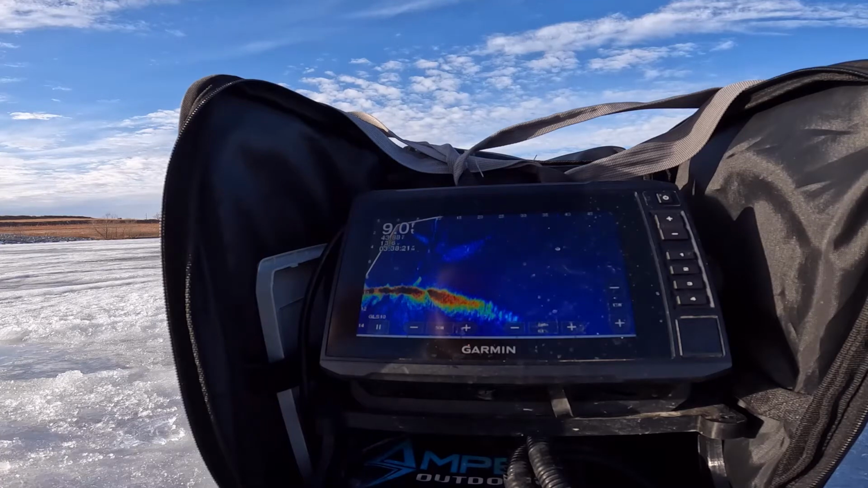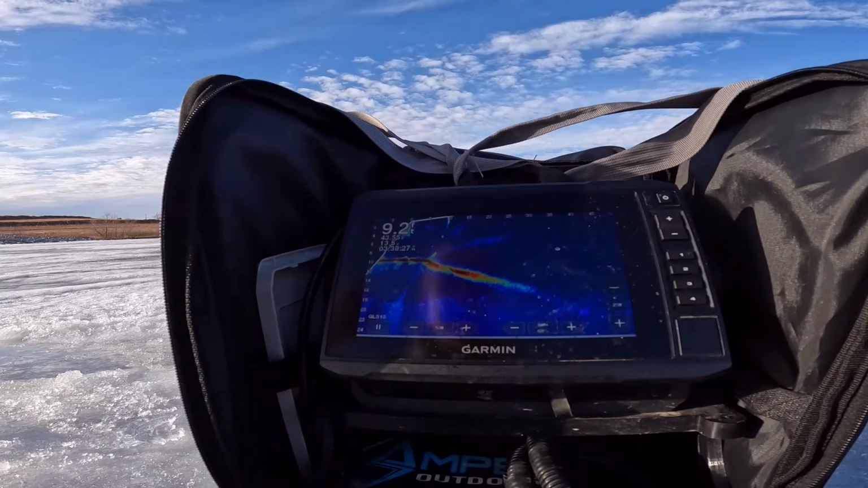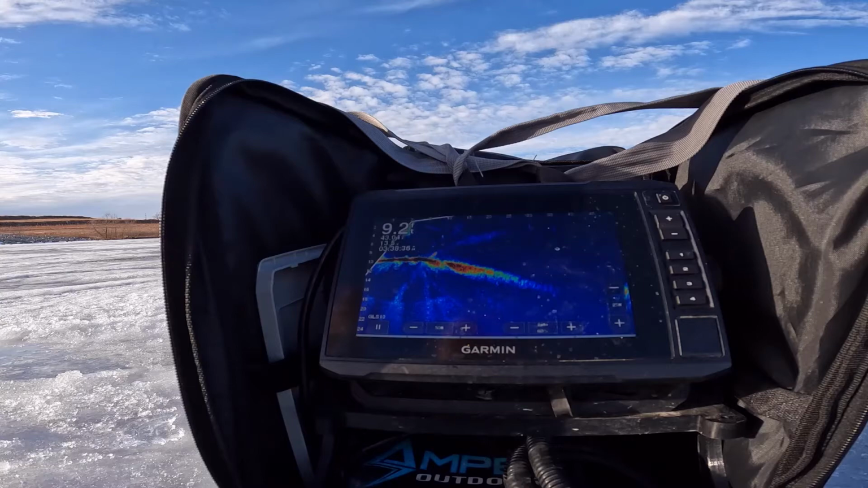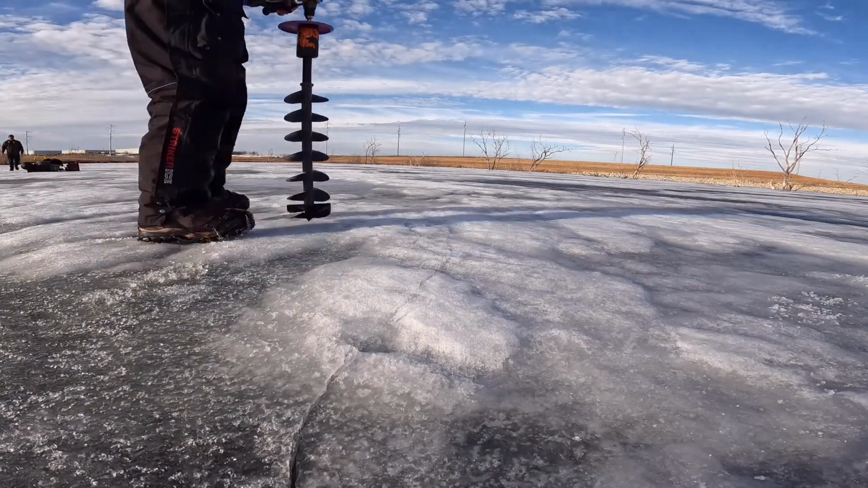Alright. Let's punch some more holes here and see what we can see. There's some brush, looks like some brush out there at 45 feet at that angle. So let's go look at that spot there. 45 feet. Alright, this is about the 45 mark from where we were talking about.